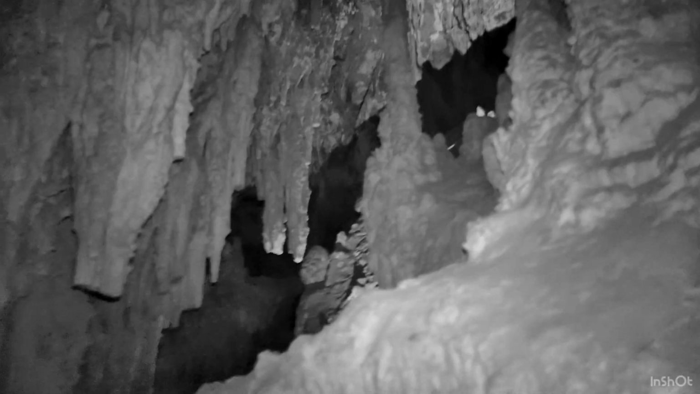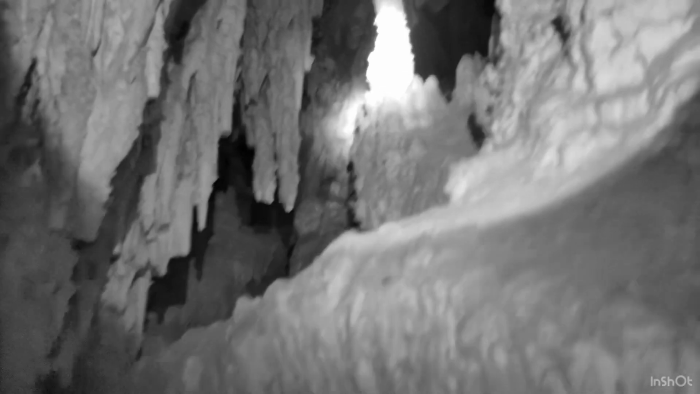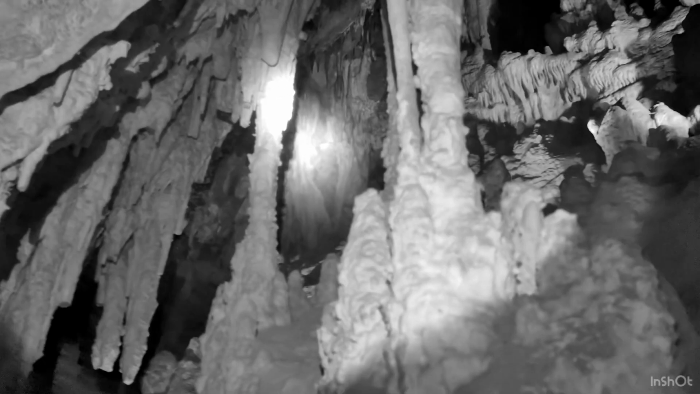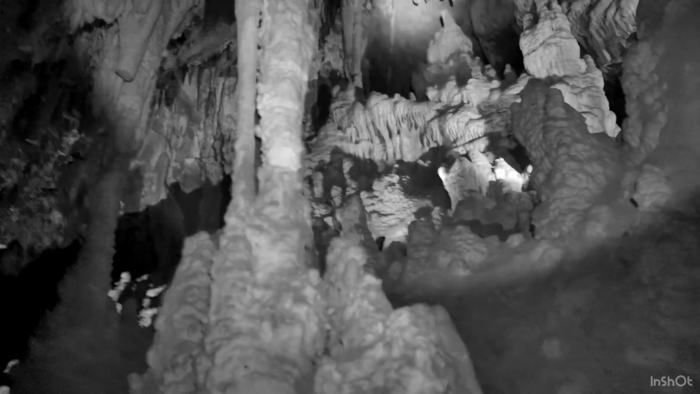That stuff is the same exact mineral that all of the formations in this cave consist of. So if you think about it, if you let that stuff grow in your bathroom for like 300 years, you would have yourself a pretty cool crystal there waiting for you. But you're also going to notice that a lot of the formations in this cave, like these guys up here, have flat ends, which is actually not natural. That's what we call cave vandalism.